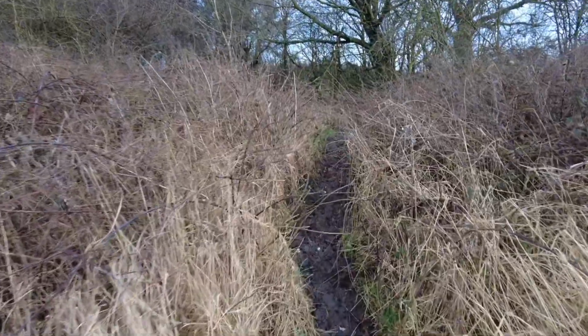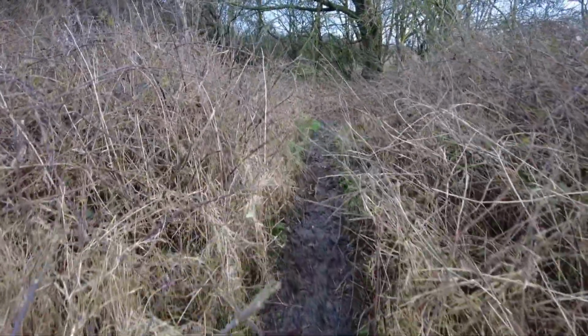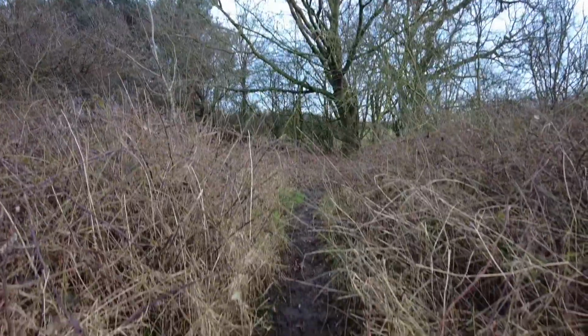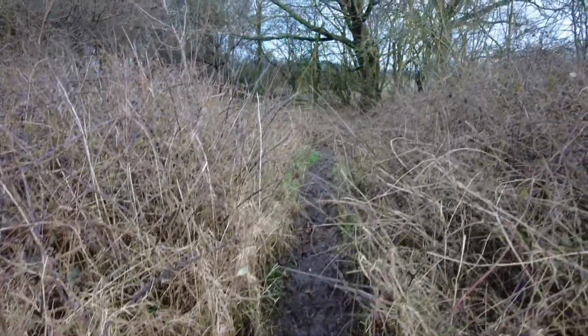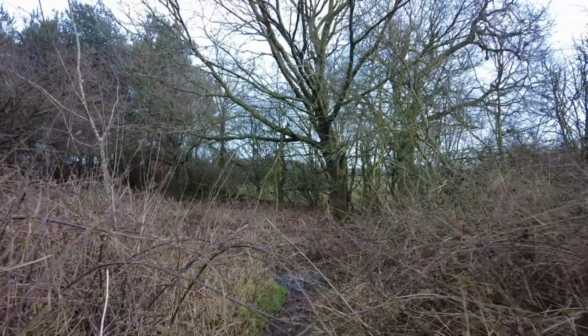Some of the places we have to get to get this camera in position, and you can see why I chose it, 'cause it's a perfect little run through for mammals, but obviously it's very muddy and very prickly with all these little spikies on there. So yeah, the things we do for wildlife photography.